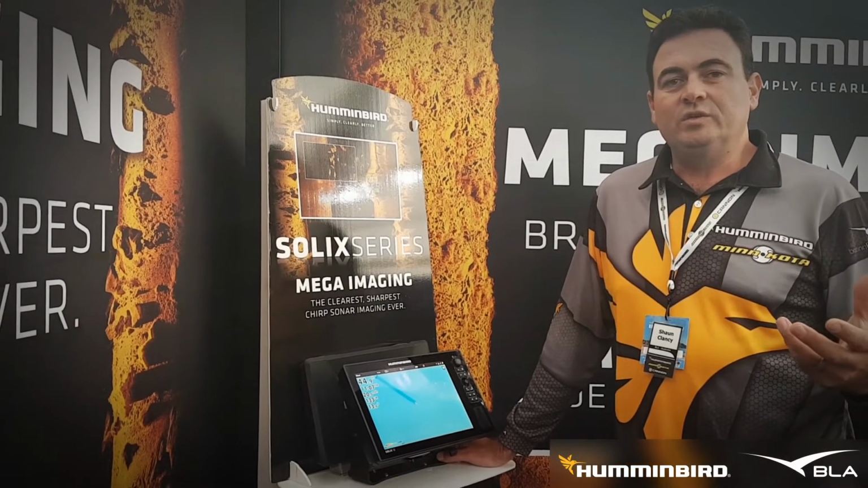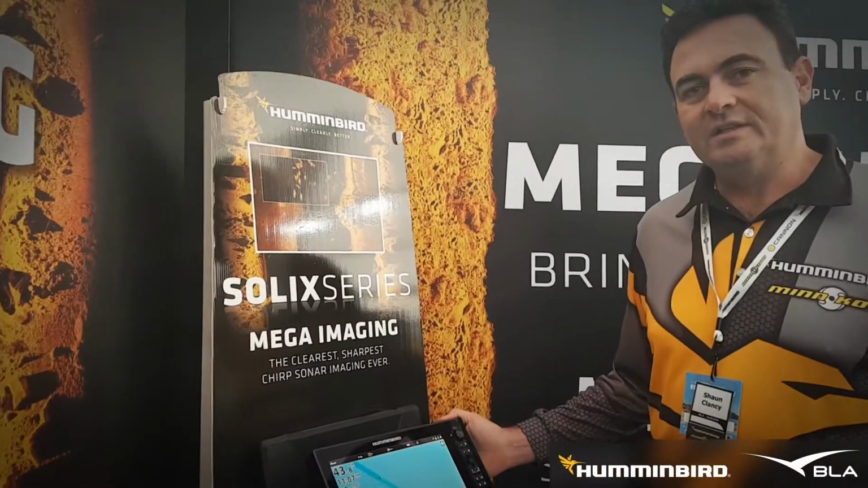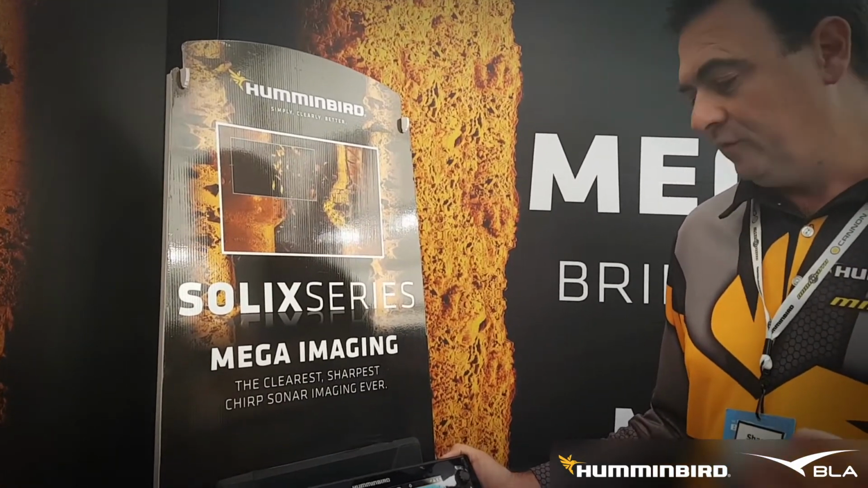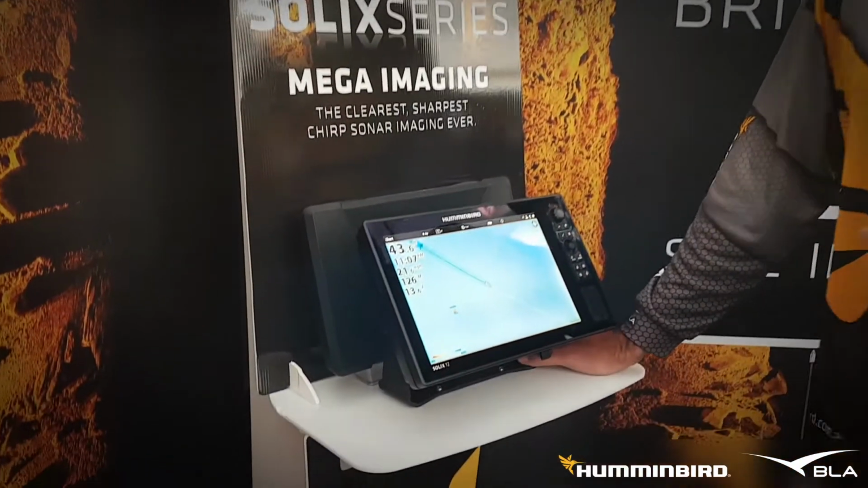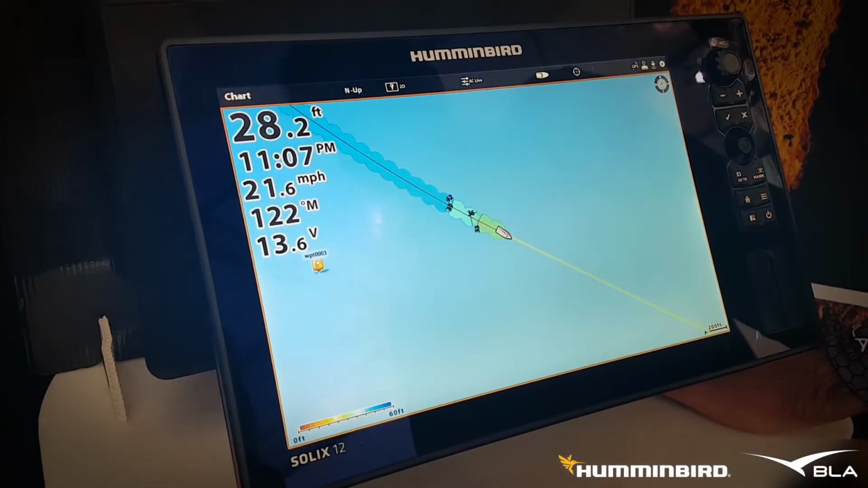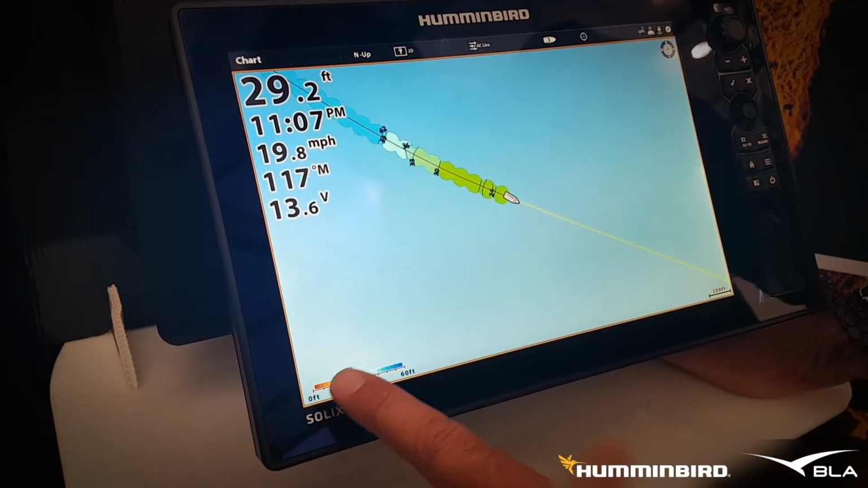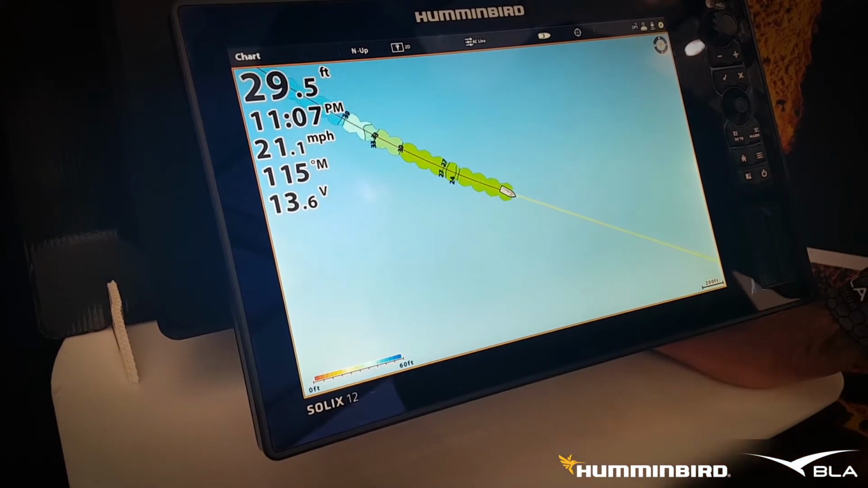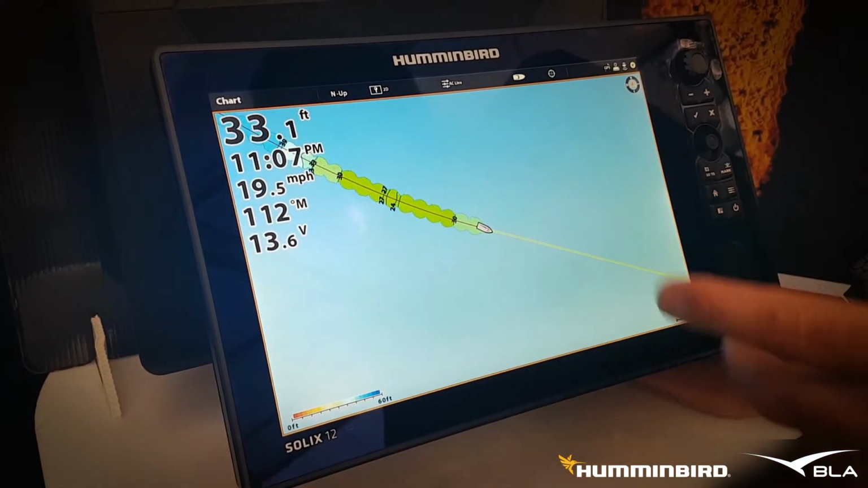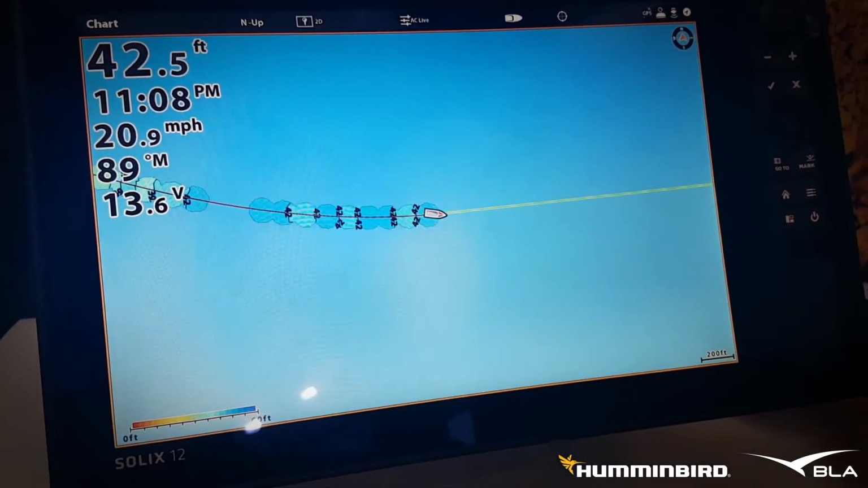Also, as with all our Helix G2 range of GPS sonar combos, they all feature Auto Chart Live, and so does our Solix product in the 12 and 15 inch. So we have full Auto Chart Live, which is a live mapping system that you can record your own waterways and gain mapping detail for areas that don't have a lot of detail in them. You can make full adjustments with your colours so that you can see the shallow and deeper water, and if you just work over an area, it's going to give you maximum detail of your favourite areas and fishing spots and help you catch more fish.